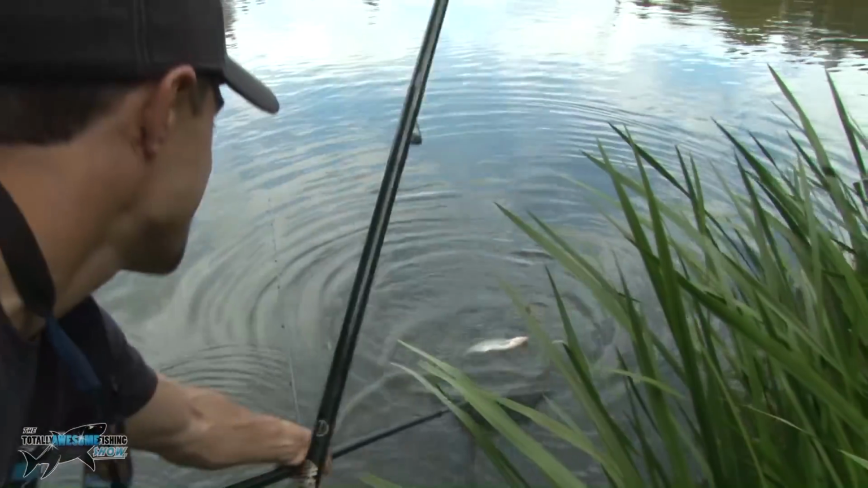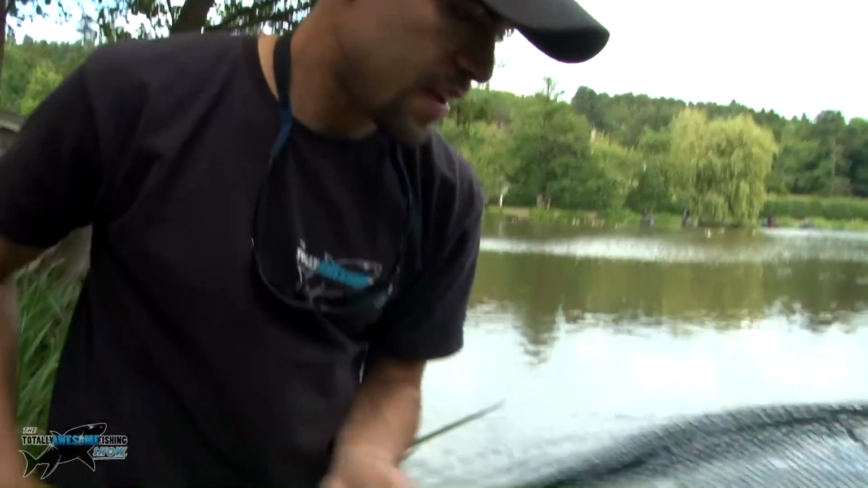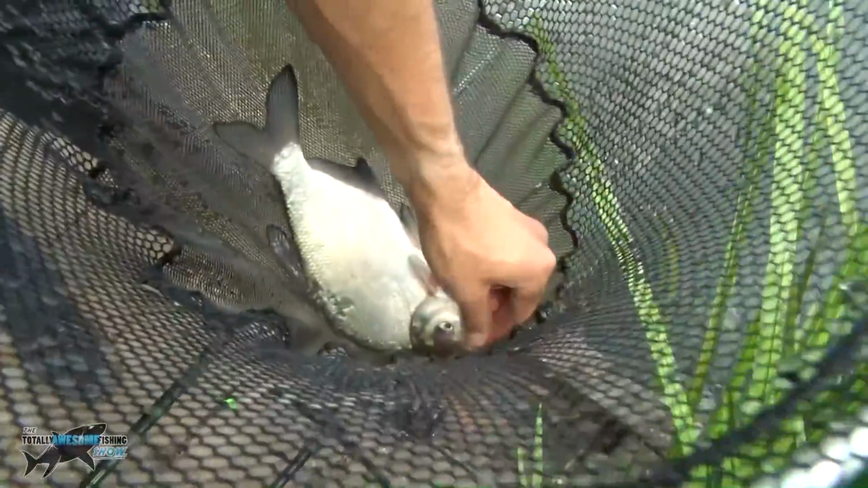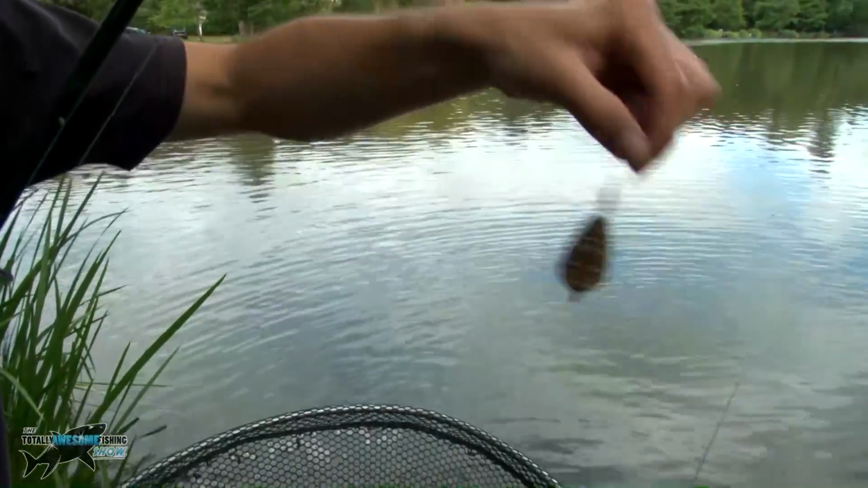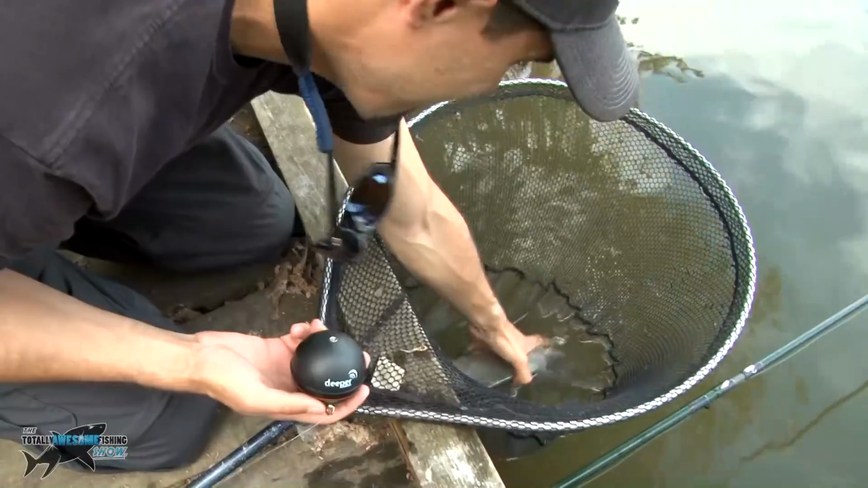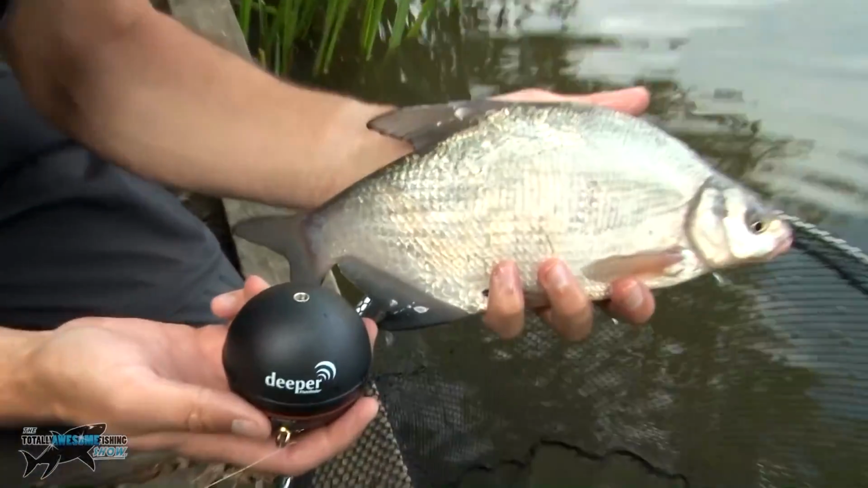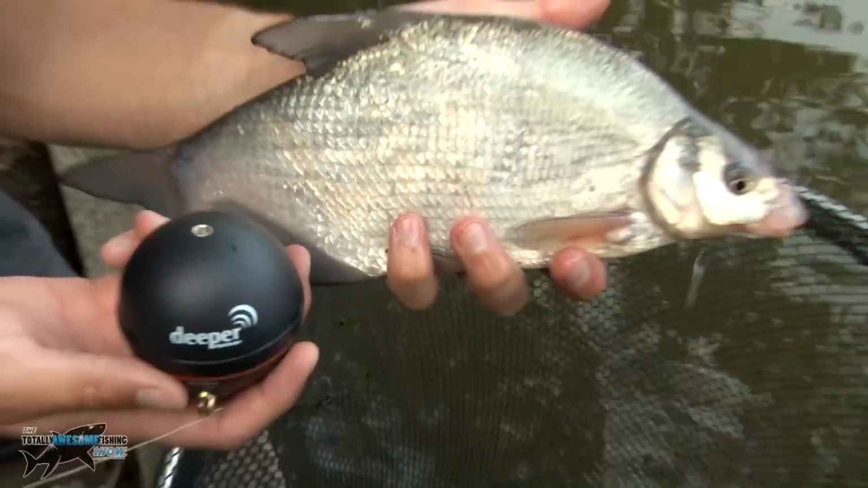It's in the net, and it's another fish. And there you go. You can see the method feeder just there, and there's the rubber band and the pellet just popped out. Hook just popped out. Wasn't that lucky? Well, there we go. It shows that modern technology mixed with old school techniques can certainly work.